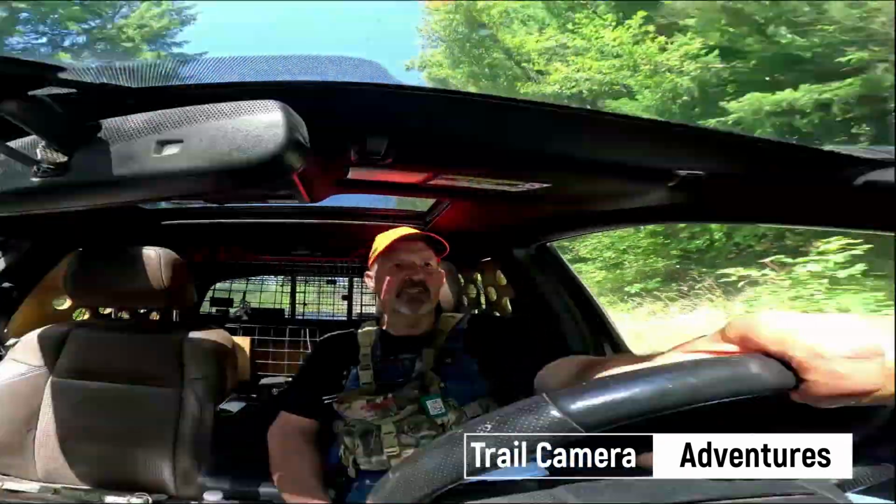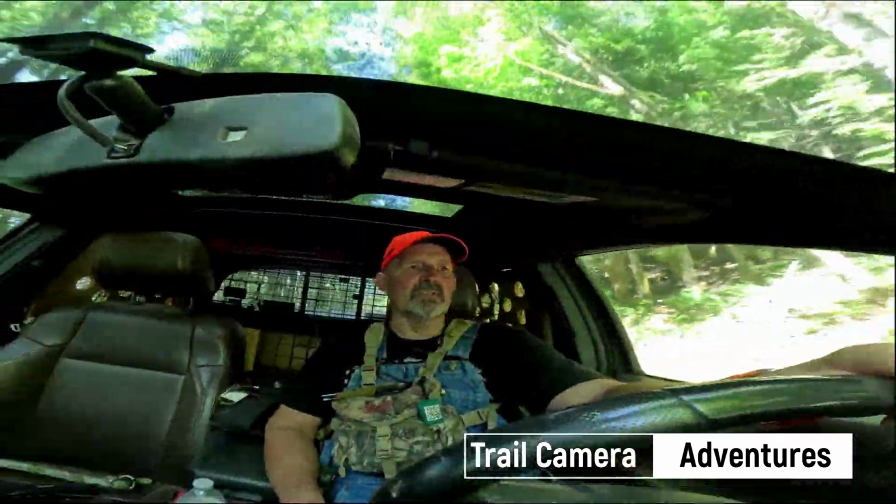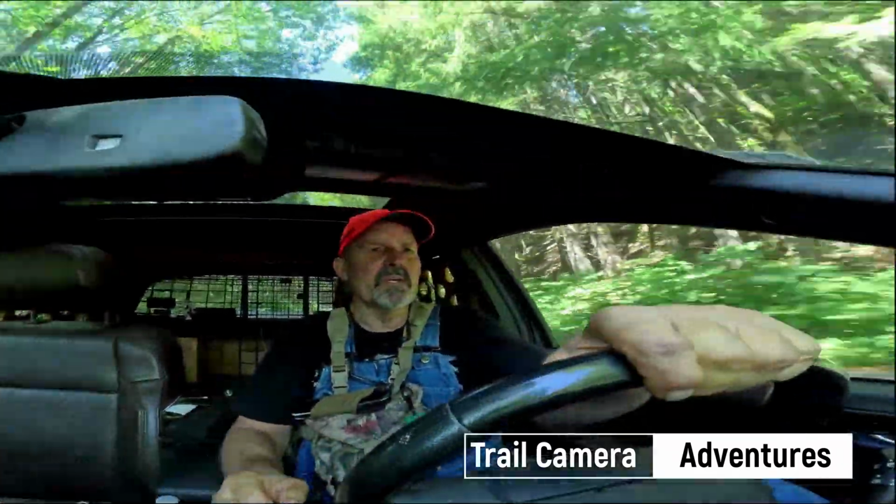And my car was parked in the shade, so really got going. I imagine most of the animal activity we're going to see on these cameras lately is going to be nighttime stuff. It's just too warm to be wandering around even in the forest during the middle of the day. So we'll see what we got.